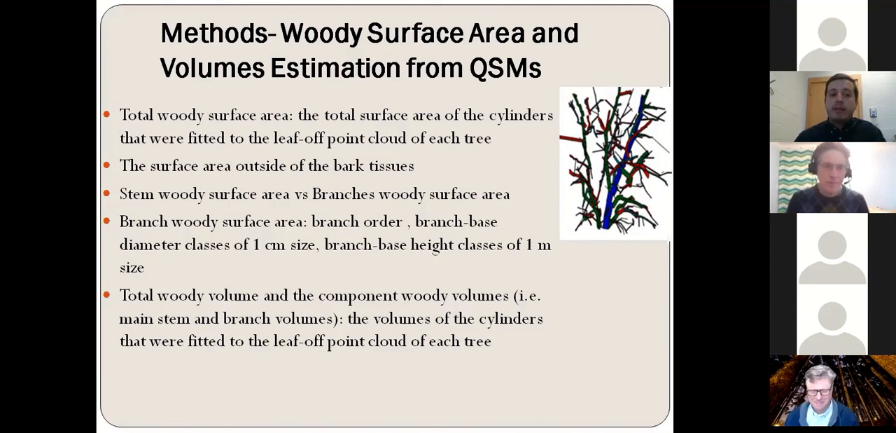Next, we separated the surface area of the main stem from the surface area of the branches. And we further analyzed the distribution of branch woody surface area per branch order, branch-based diameter classes of 1 centimeter size, and branch-based height classes of 1 meter size. And finally, we also computed the total woody volume and the component woody volumes of the main stem and the branches based on the volumes of the cylinders that were fitted to the leaf-off point clouds.